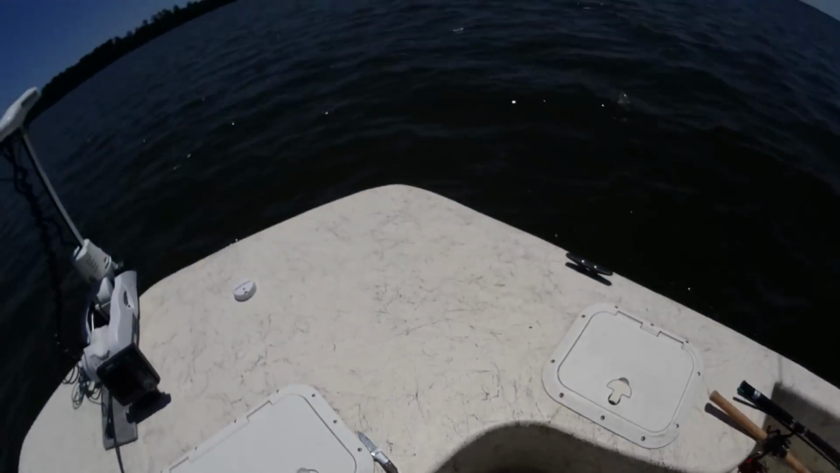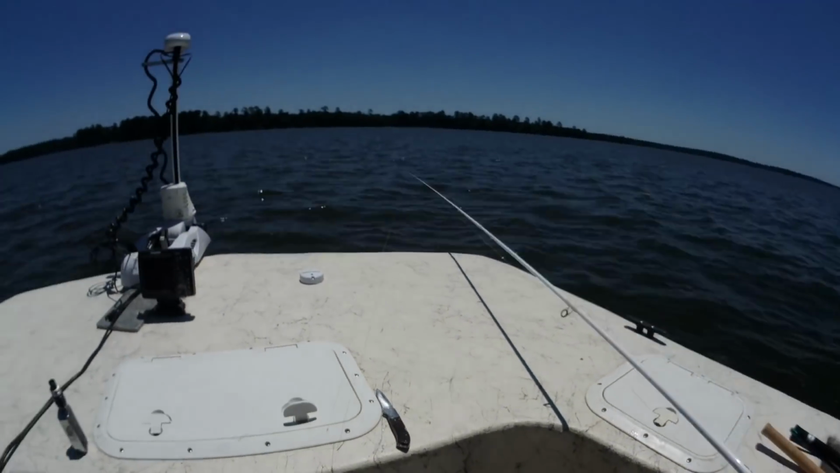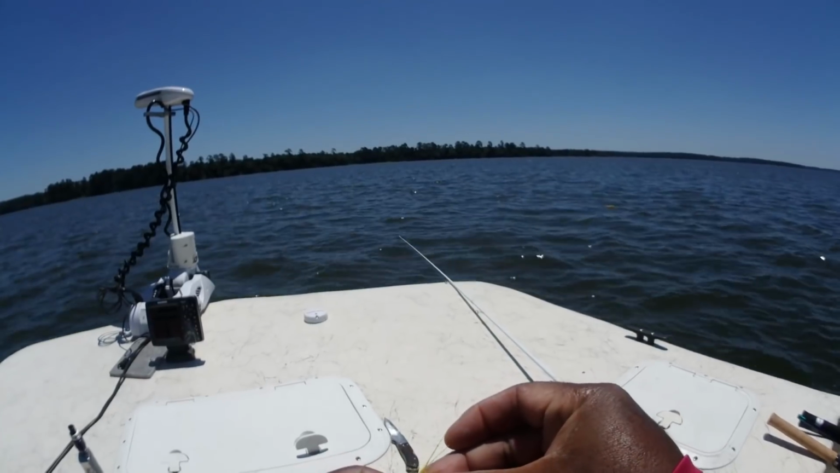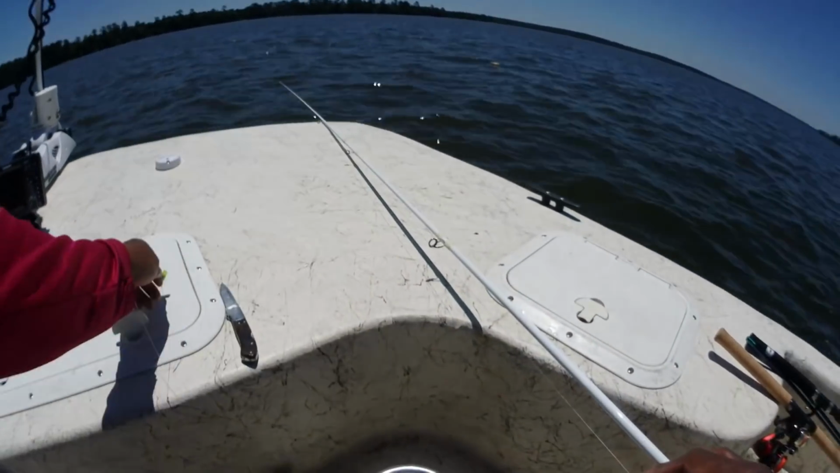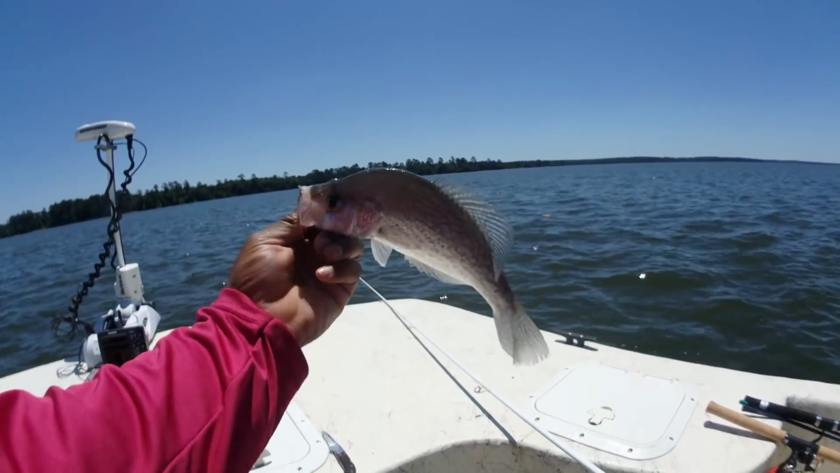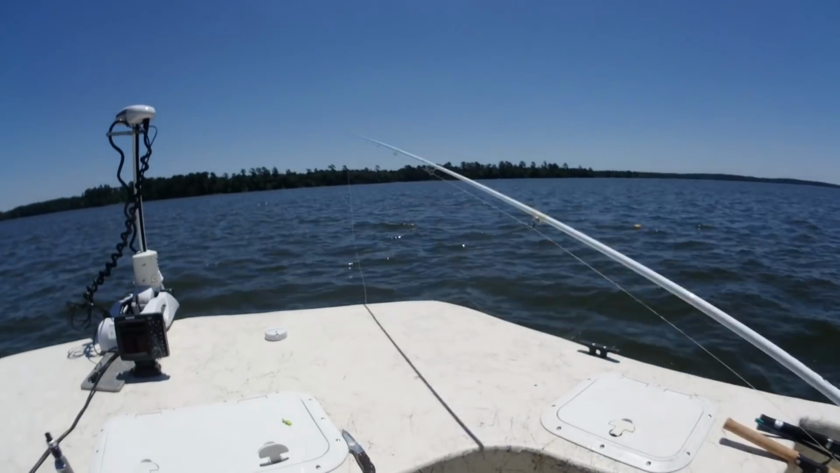There we go. That was a solid thump, but not just a big old fish though. You know, I say that several times too. Sometimes those smaller fish will knock plumb fire out of that jig when the big ones are... that's probably a 9.5, maybe 10-inch fish, but he hit harder than any of the fish that I've caught.